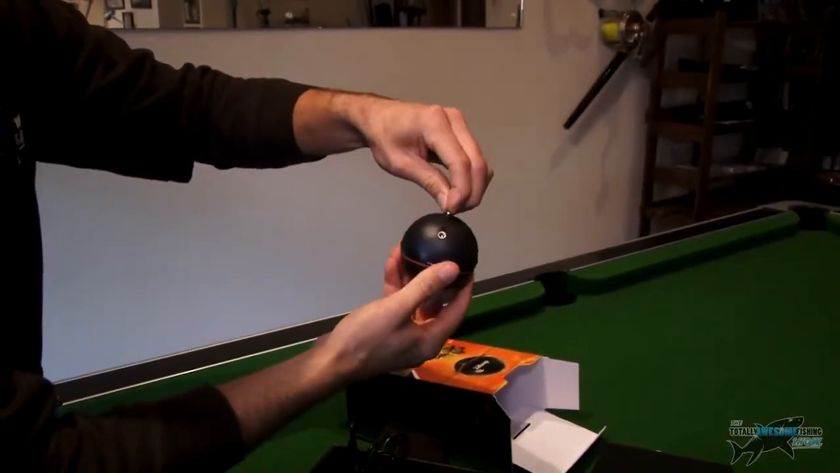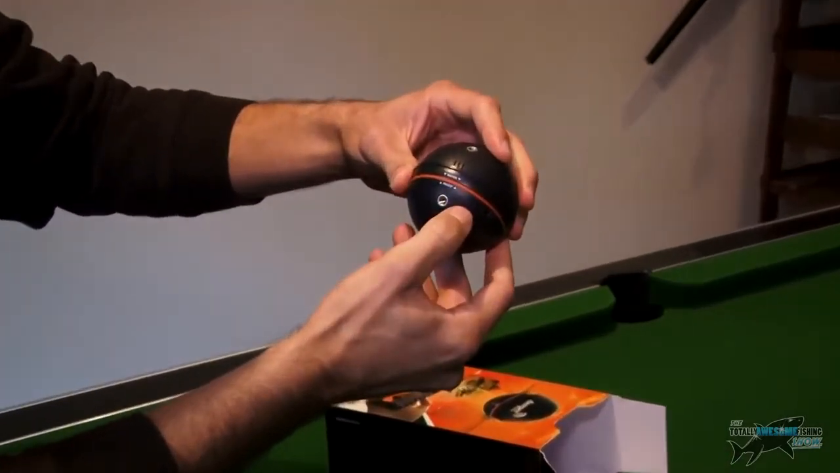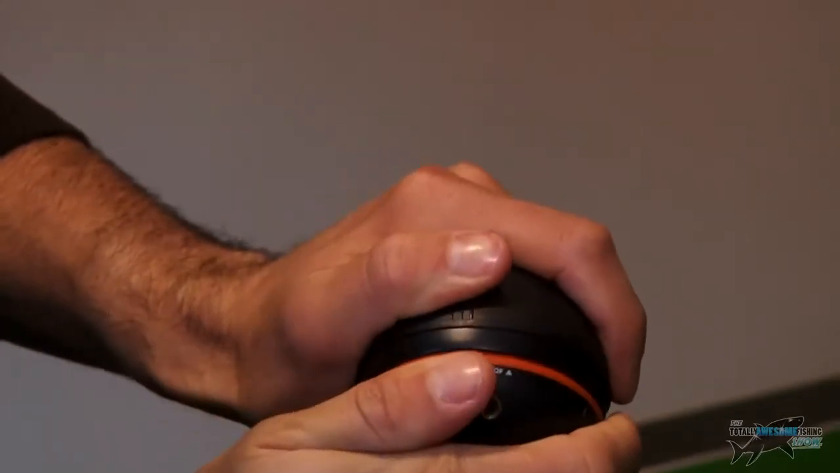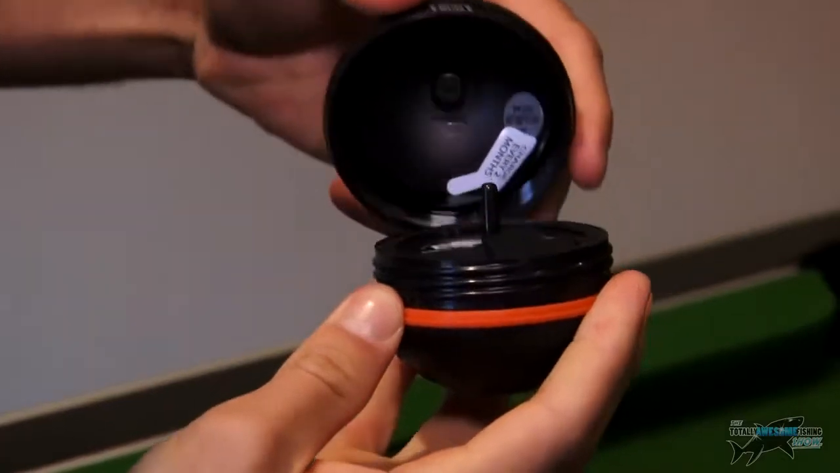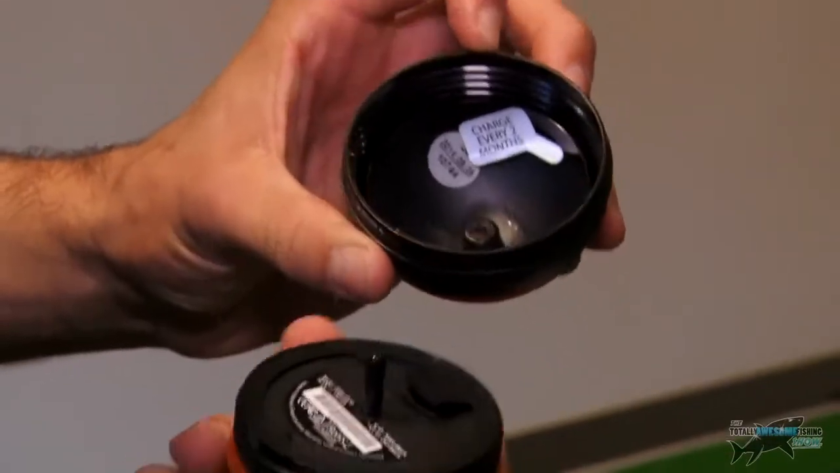So different fixing points, I guess, and it says here it's waterproof, it's completely sealed. Now to charge it, I believe if you twist like this, you can see it's tight, so there's obviously a good seal there. Open it up like this, and it's even got a thing that gives you an instruction: charge every 2 months, just to keep it charged.